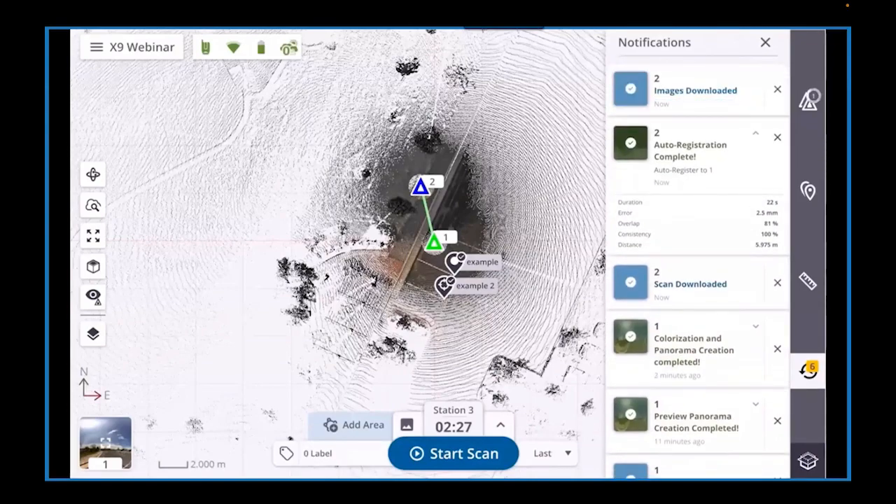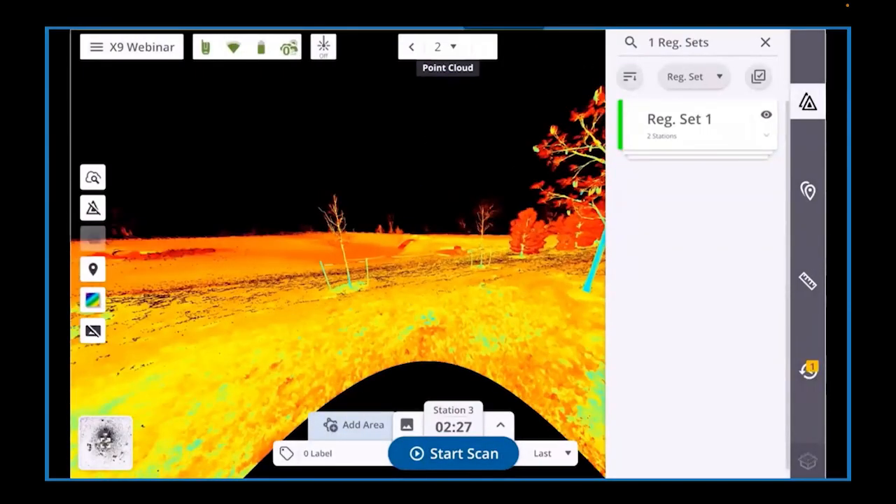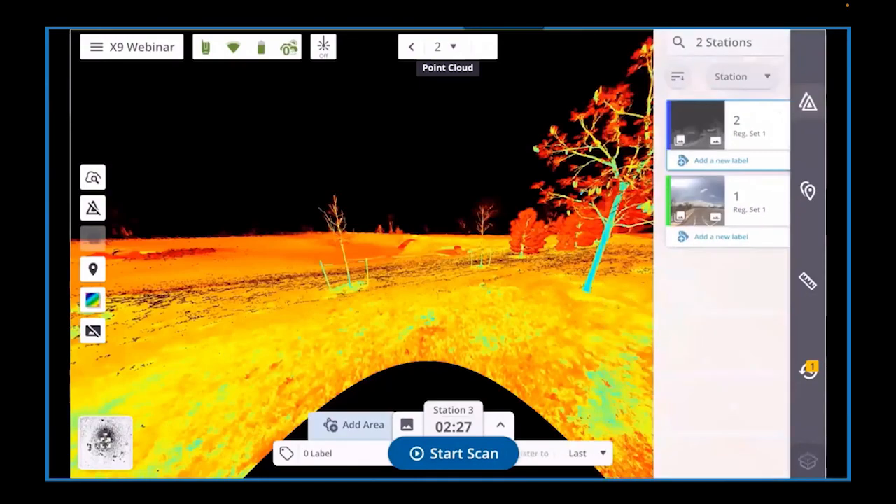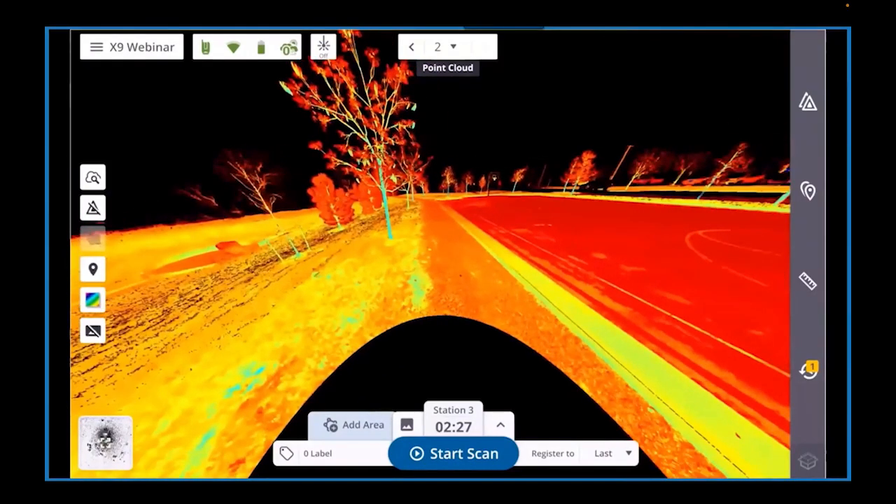For this demo, we have now captured all our scans and can move to project export. Now this can be done from a number of locations, the first being the station list, which we mentioned earlier. Here you can select registration sets, single stations, or any number of stations from your project. The other option is to export the project from the main menu.